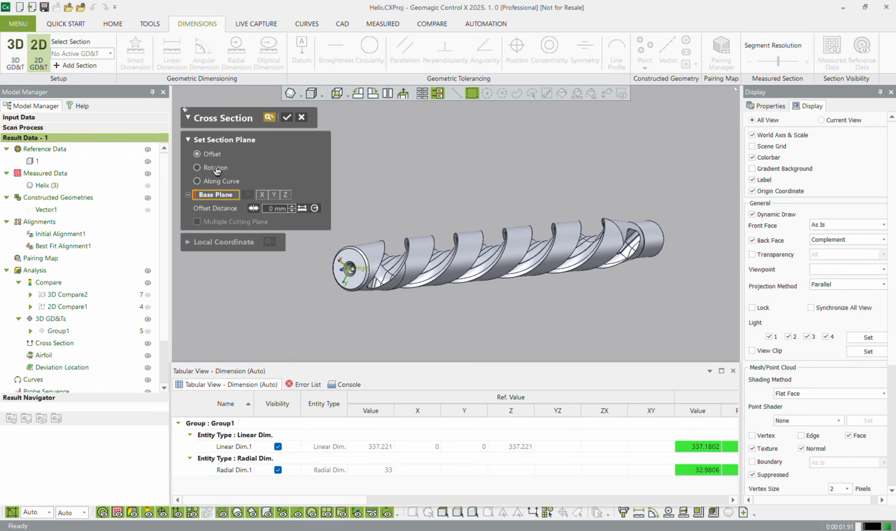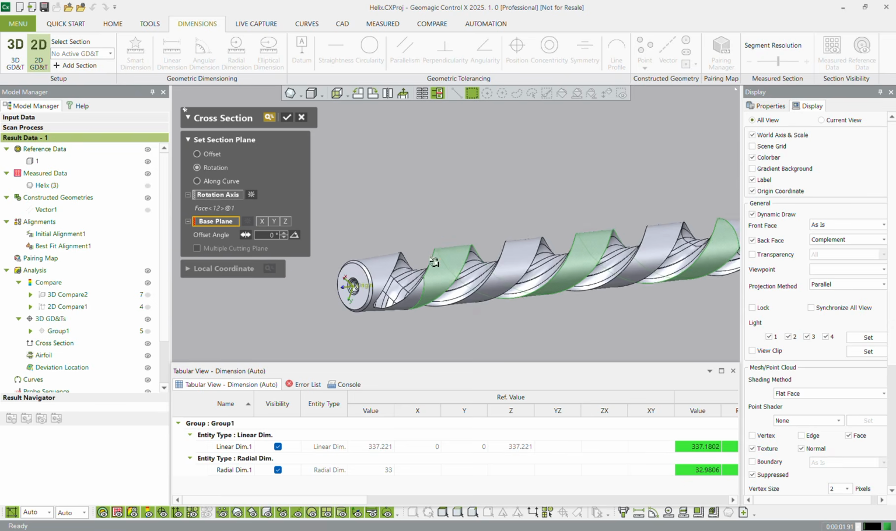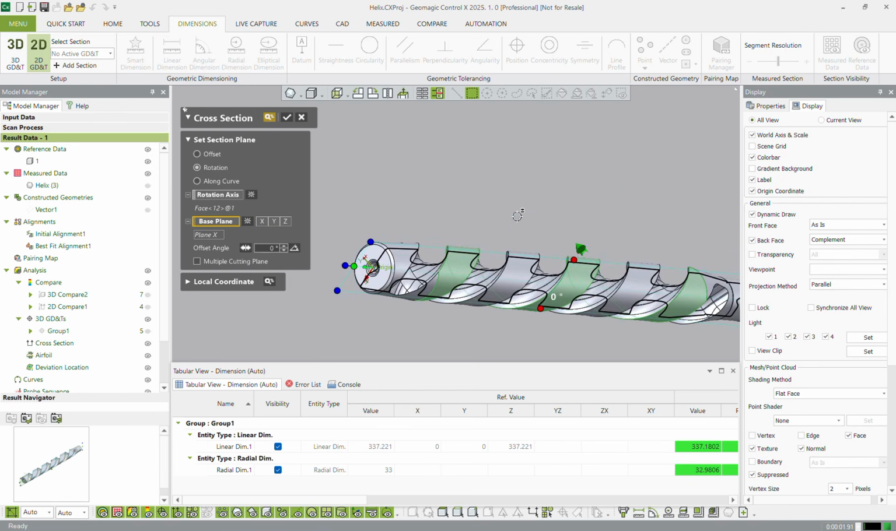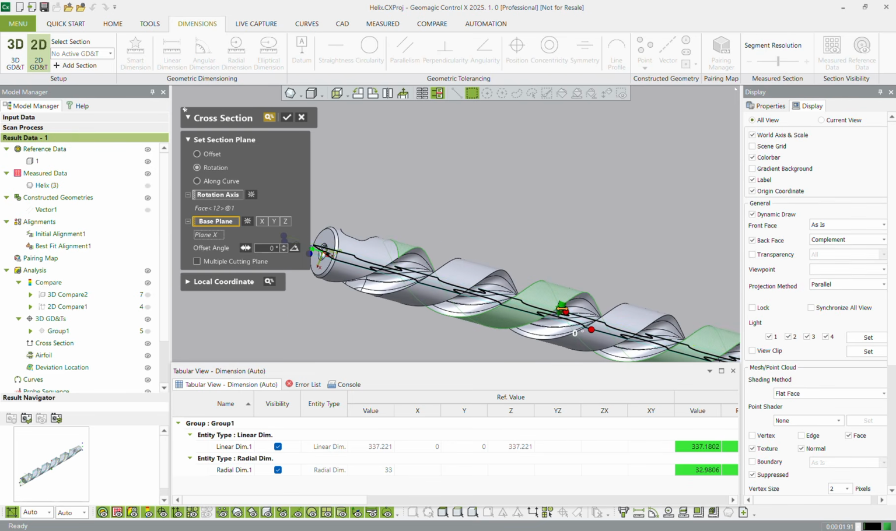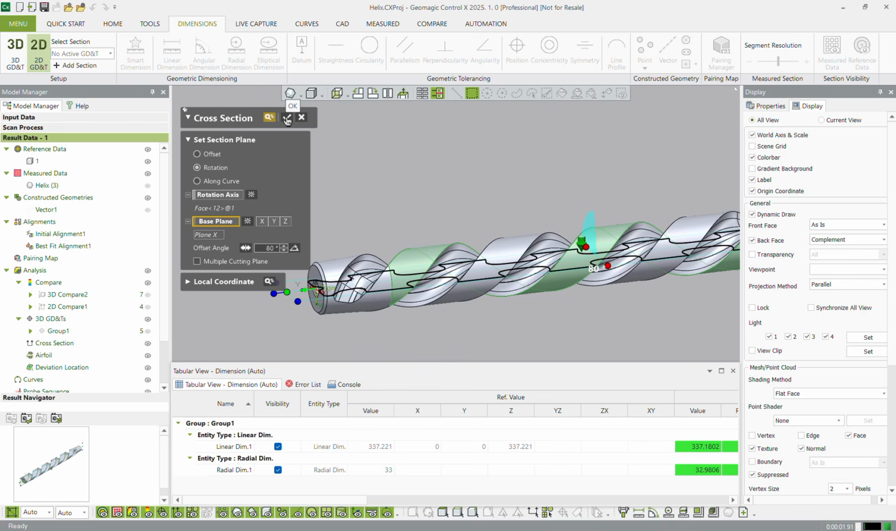And it's going to say, we could always do by rotation, and we can say, hey, this cylinder is our rotation axis, and the base plane is going to be in the Z direction. Let's see. We can use X, that's fine. And you can see there we've got our cross section, and because we've set it up for rotation, we can just drag this green arrow and rotate it however we'd like around the part. So I'm going to call that good. Hit the check mark.